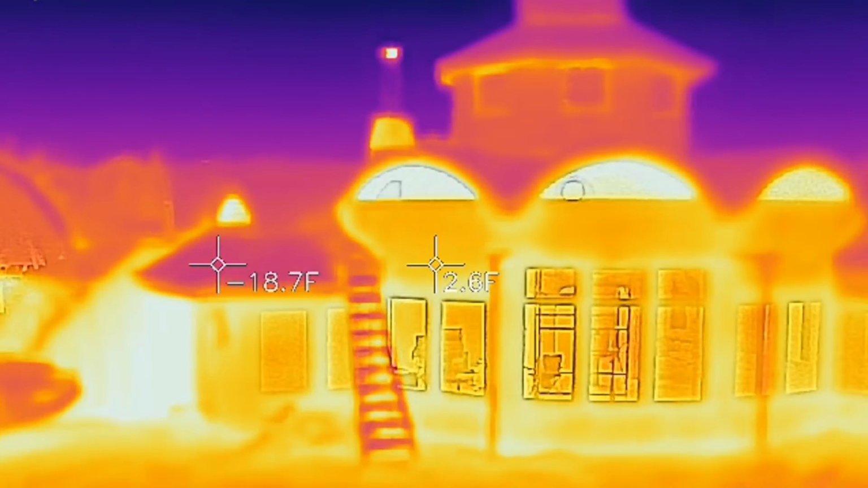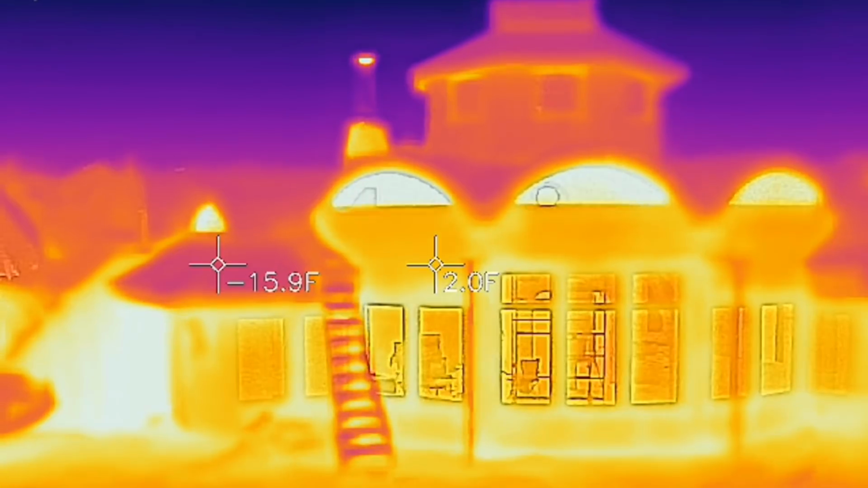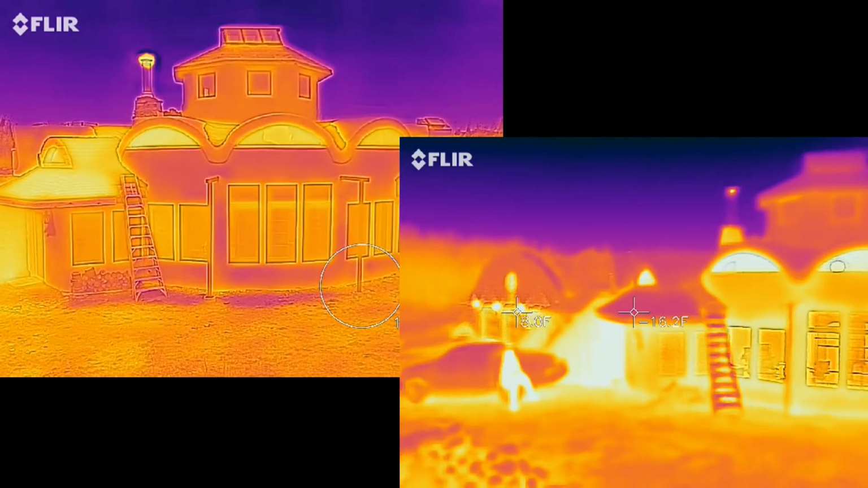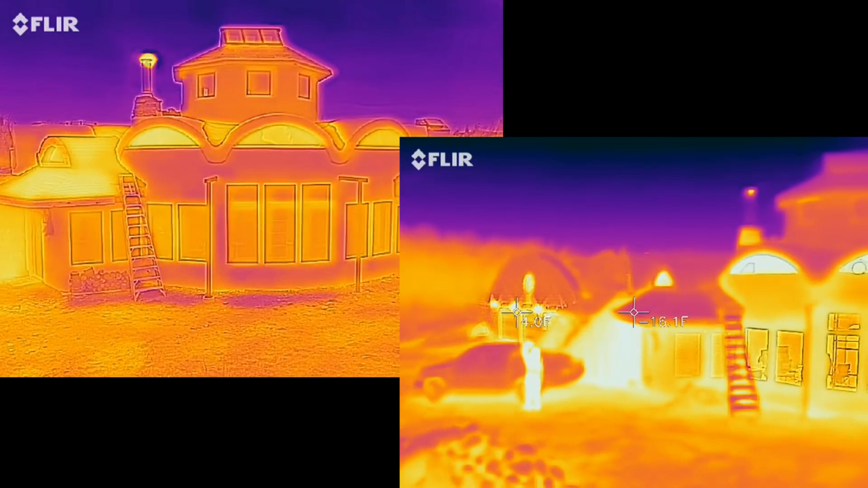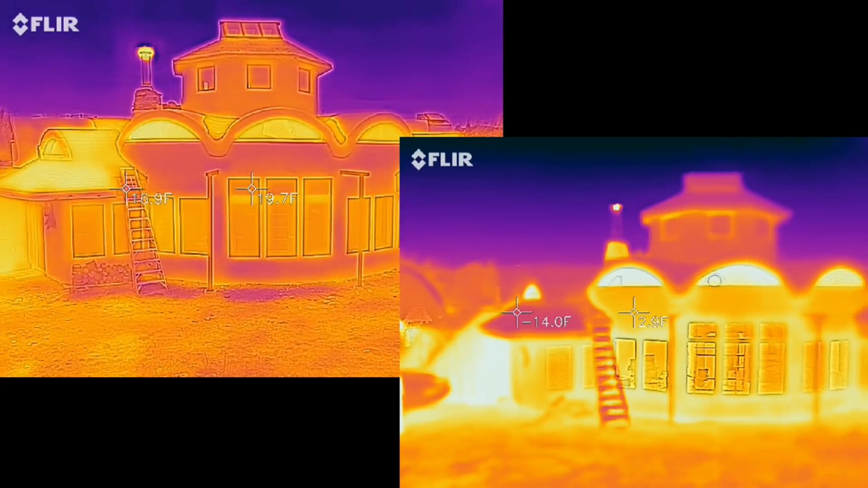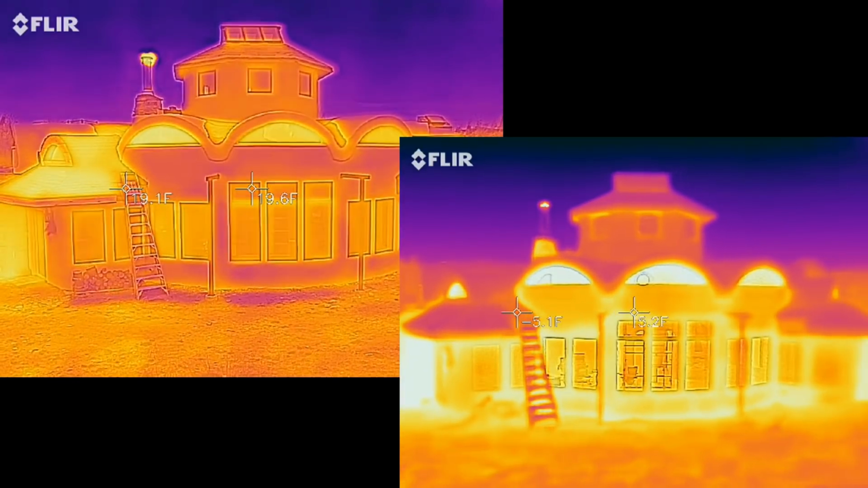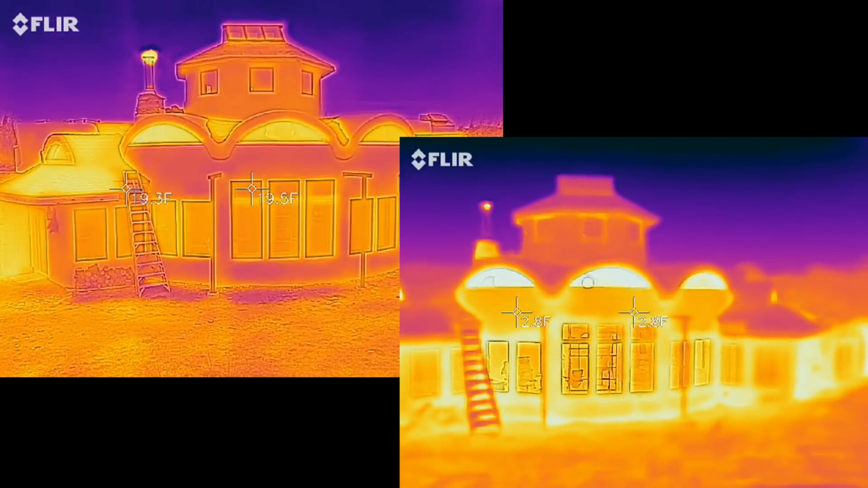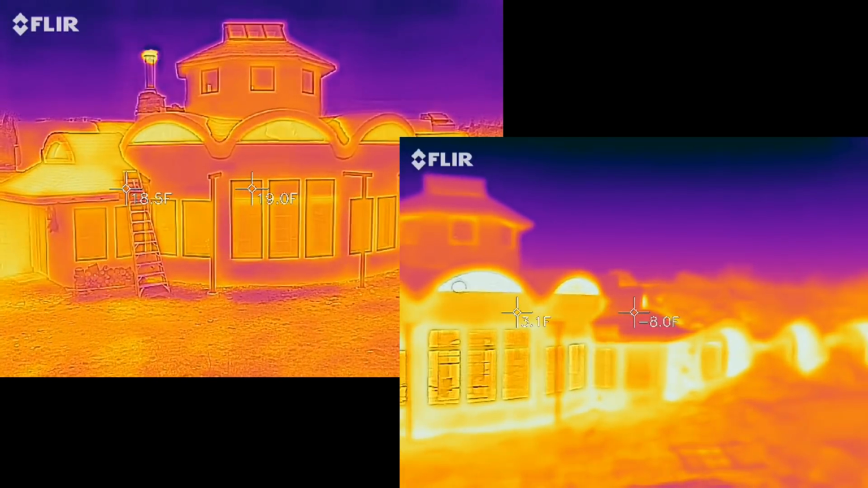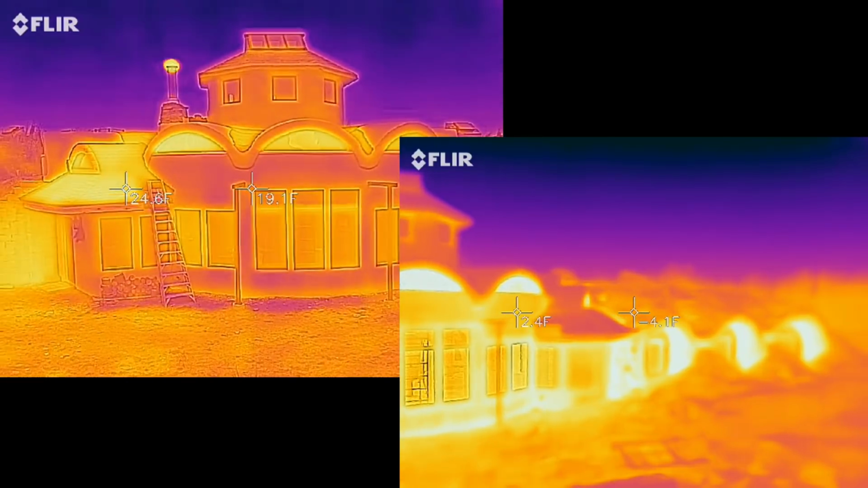Let's split screen to see the differences again. I really should have put the scales right into the recordings. And keep in mind that these are using separate scales that vary based on the min-max temperature in each scene. So purple in one isn't the same as purple in the other. Still, it's interesting to see the extremes that have changed. And you can see the roof and the walls have sort of switched in terms of which is bright and which is dark. Anyway, interesting.